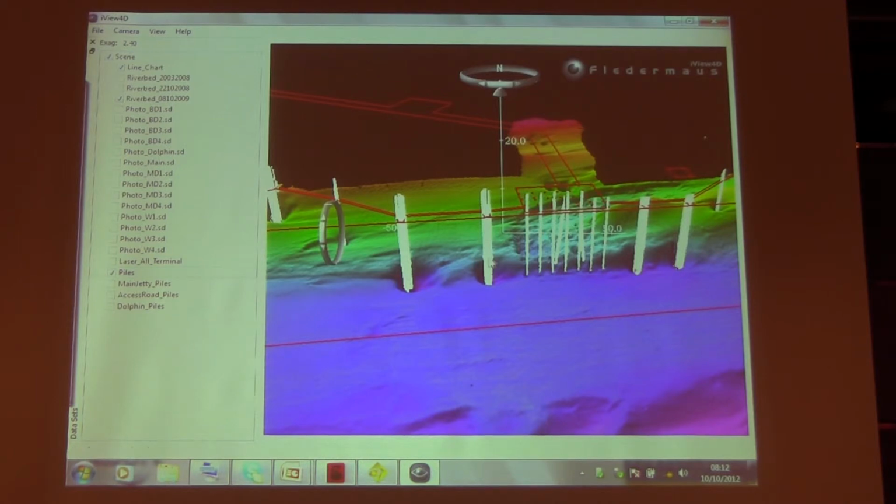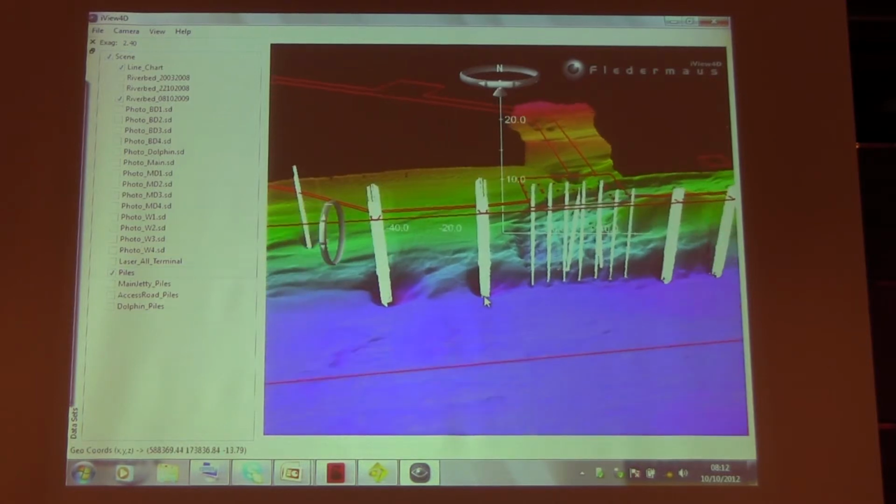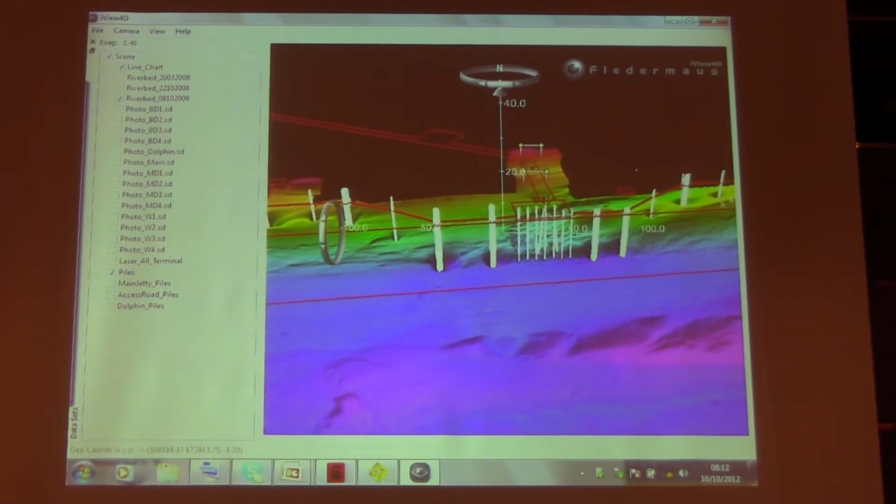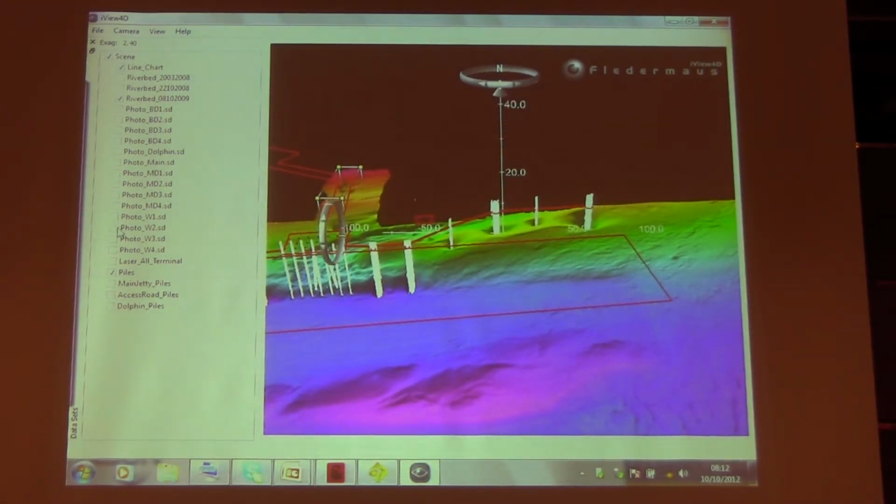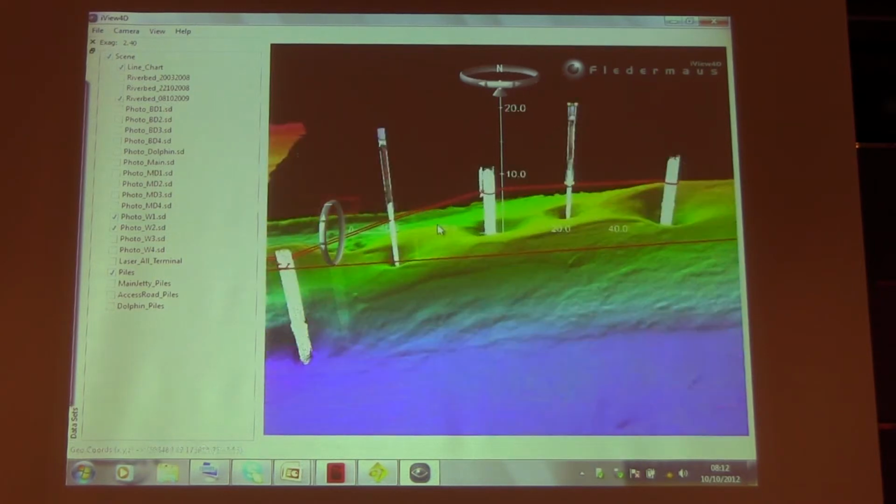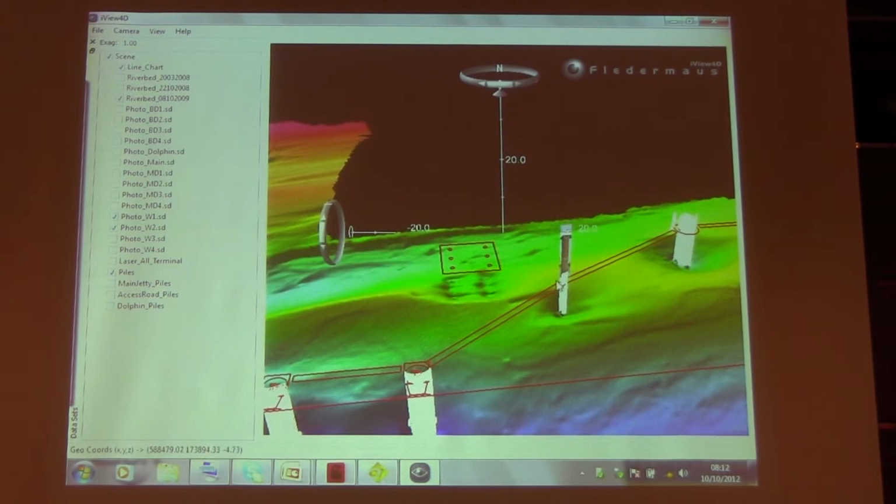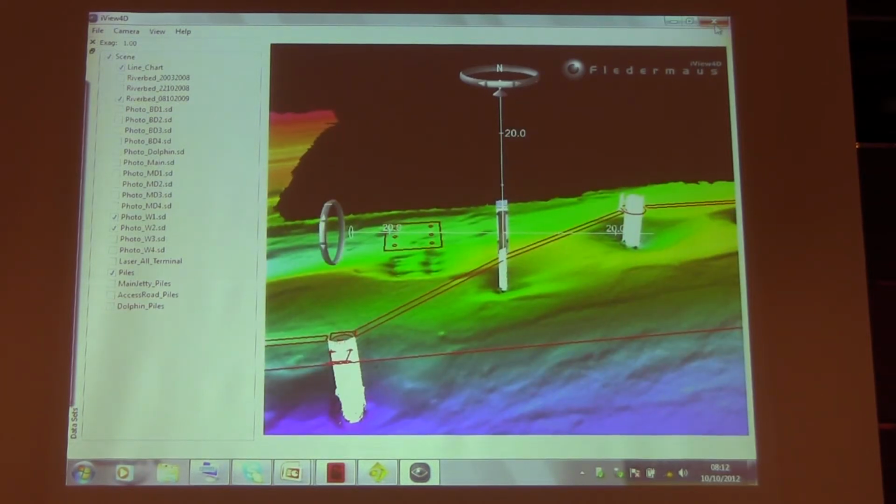We could even pick up the sacrificial anodes down here, which is really important. The contractor was meant to have put those further below the bed. We can take in the different parts of the structure, and we can also have some photography in there that we can superimpose into the imagery and have that for the client, which is all very useful.